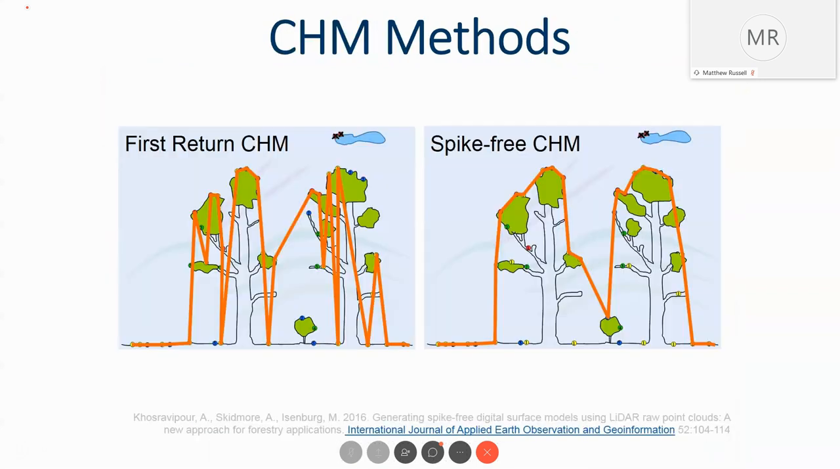Another process that helps us in this inventory work is to create a canopy height model that is spike free. So when the LiDAR data is collected, we're looking at the first returns in this case, and you can see that a lot of spikes exist.